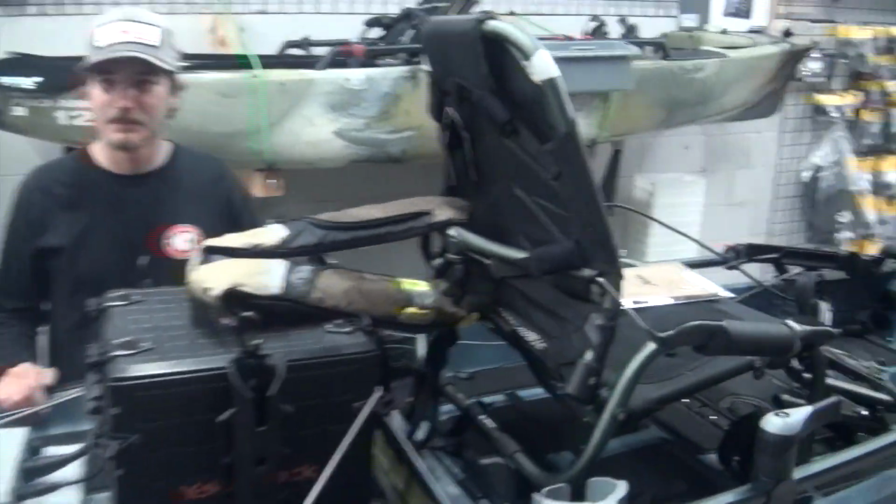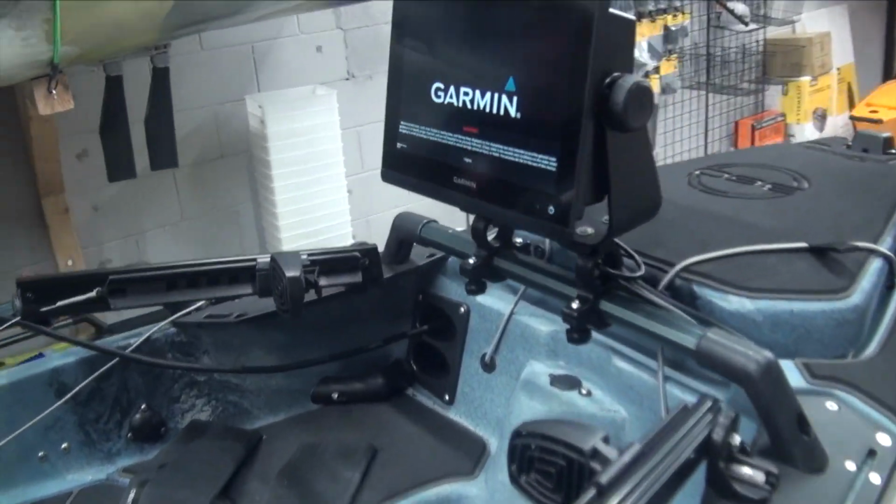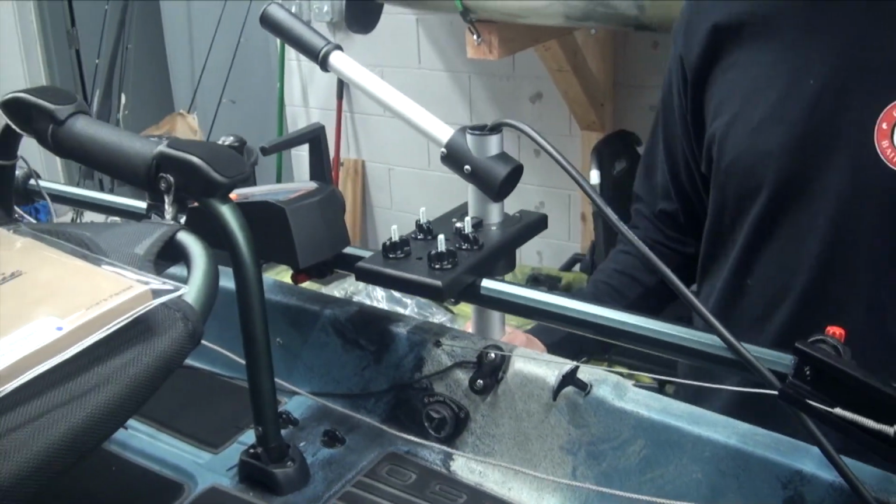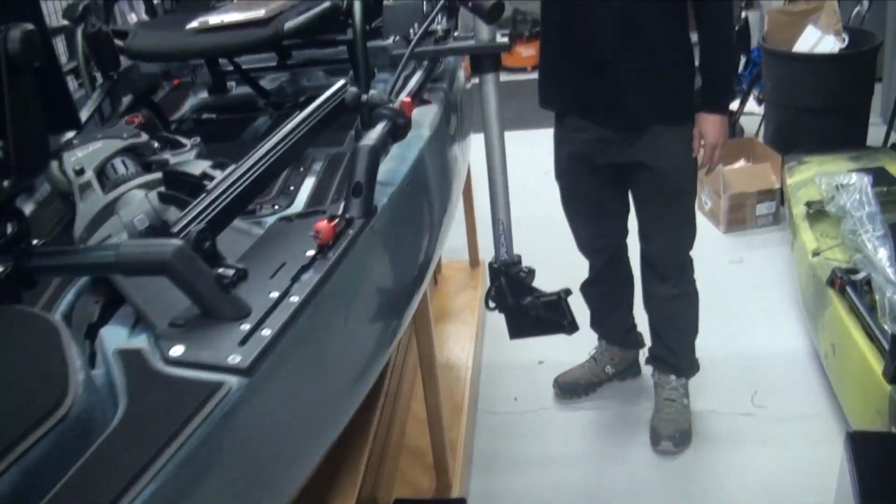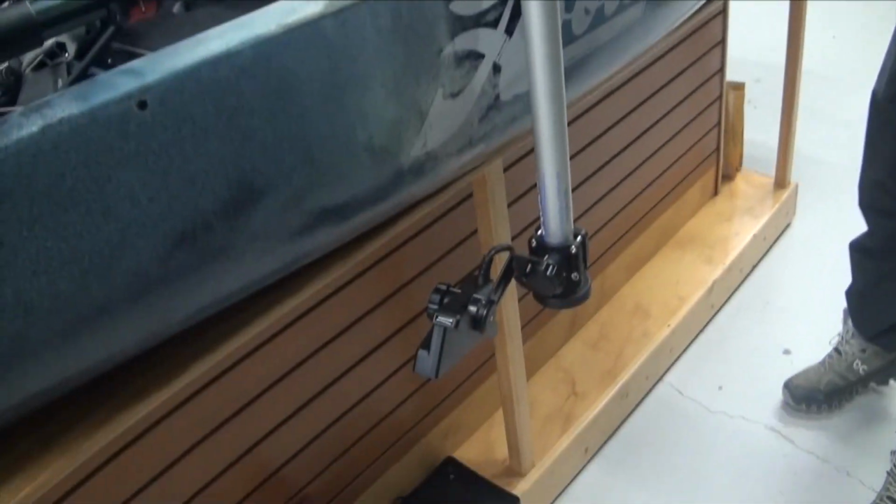All right, Paul and I have it rigged up nice. Tell me about the electronics. We have a Garmin 8610 XSV with a LVS 34 and GLS 10 system in it. And the transducer here, that's gonna let us find the spotted bass tomorrow. Oh yeah, they're in trouble.